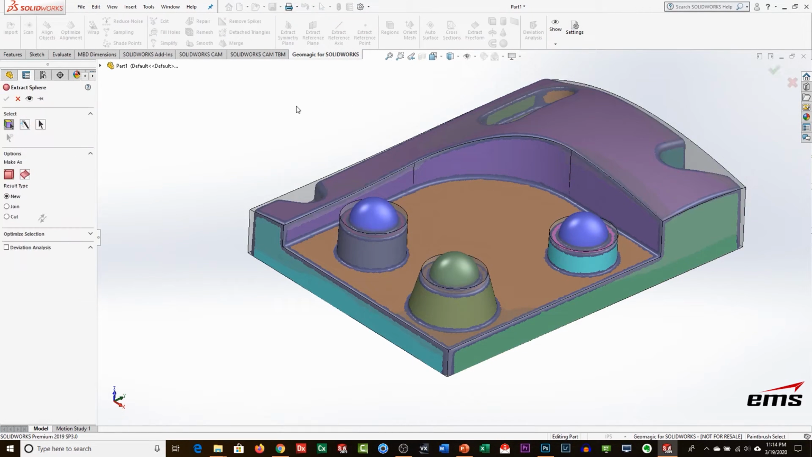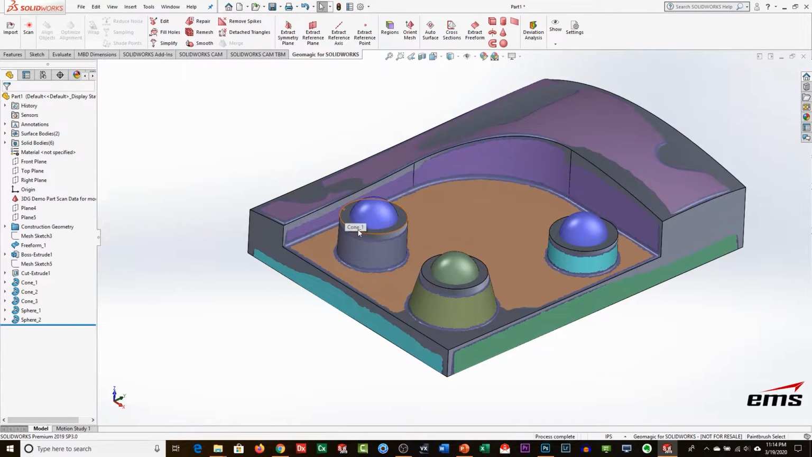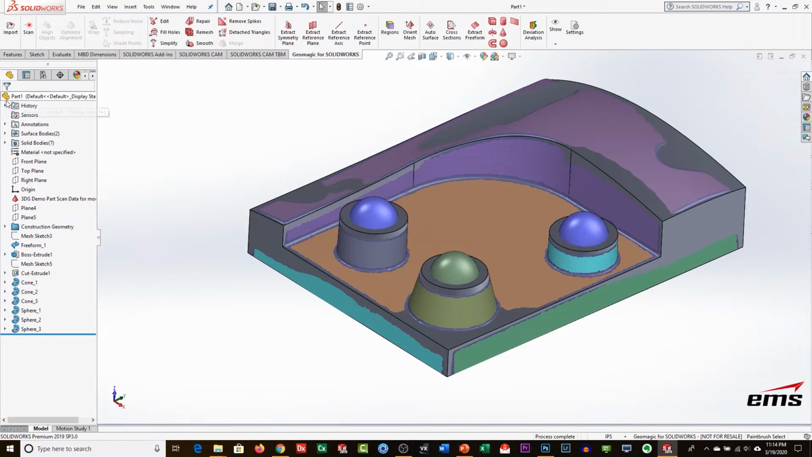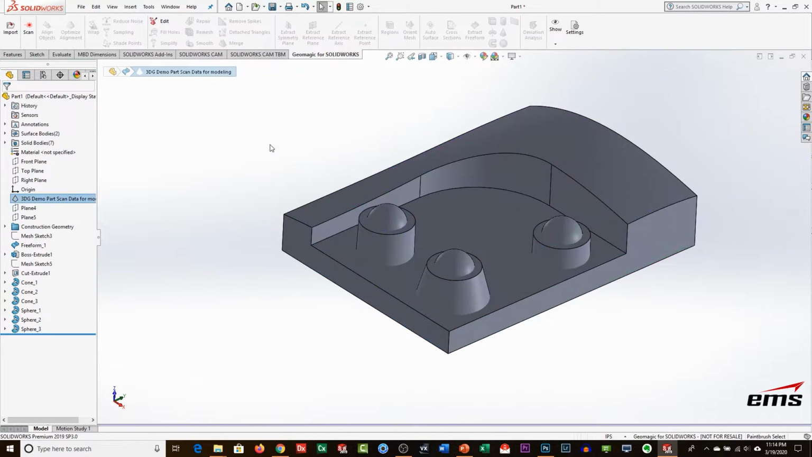And we're going to go ahead and do the same thing for the spheres. If you look, you can see what it does. It's actually building sketches, just like you would sketch and revolve. So if you ever wanted to go back and edit this, you can actually edit the sketch and it'll update the solids. So now we have those. Let's go ahead and hide our scan data.